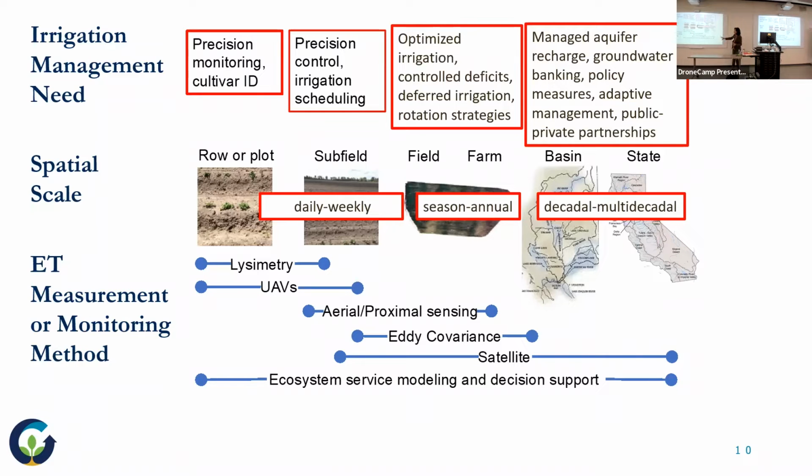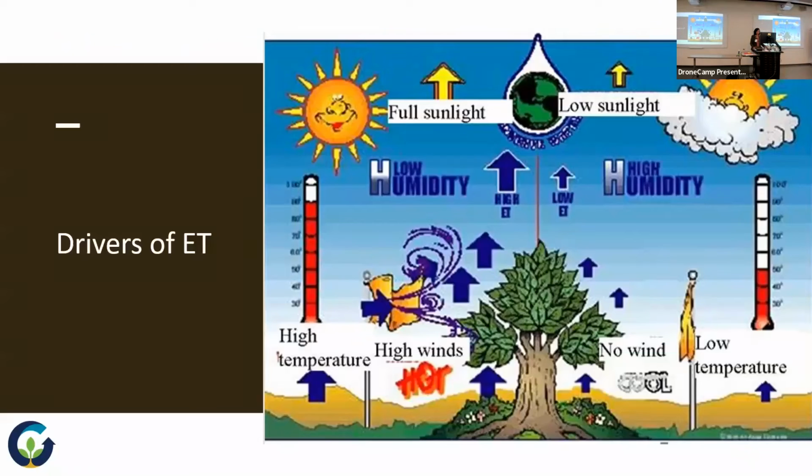And there are different tools for all these scales. I think UAVs are a great tool for this subfield scale, but they can still play with this other stuff. I think we still need to think of all of these things together and collaborate with different groups of people. And that's what we're trying to do.